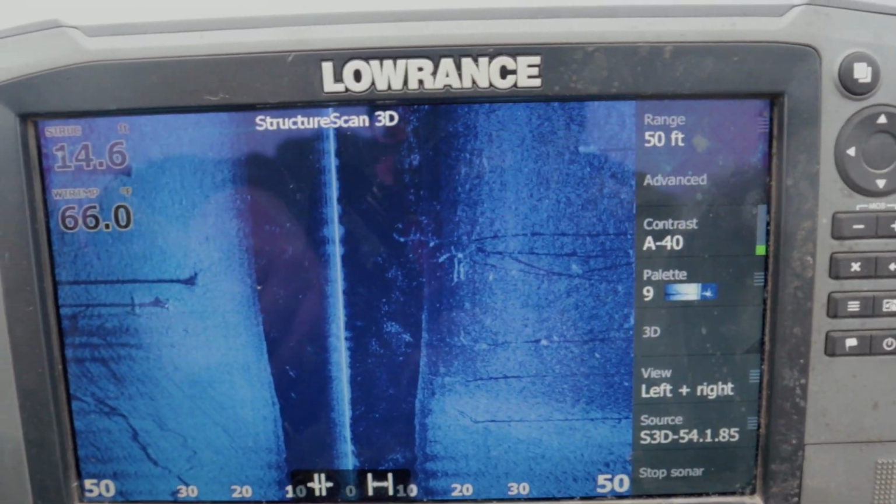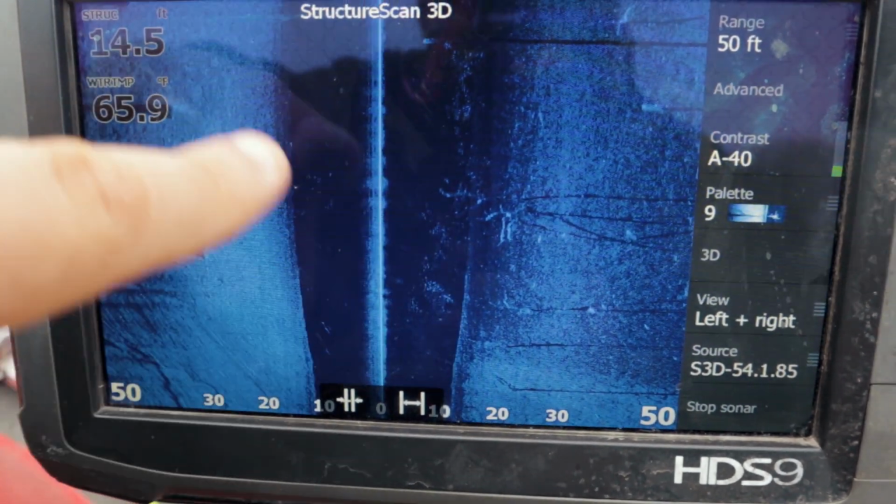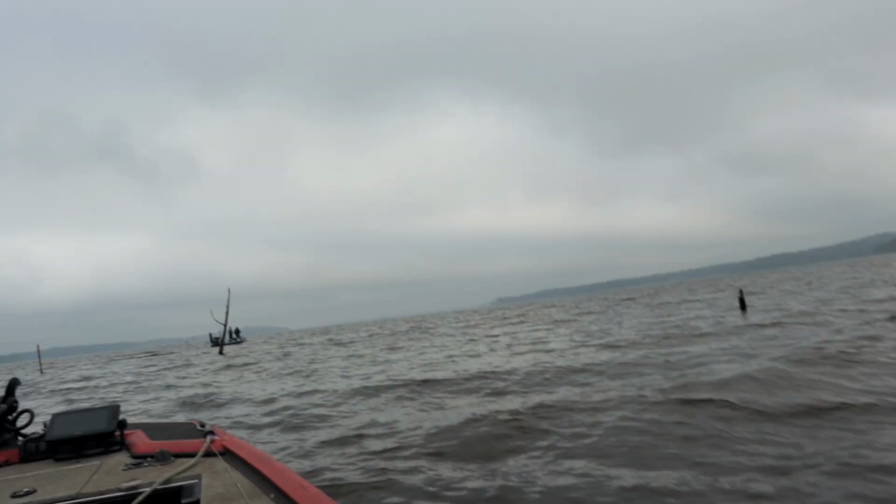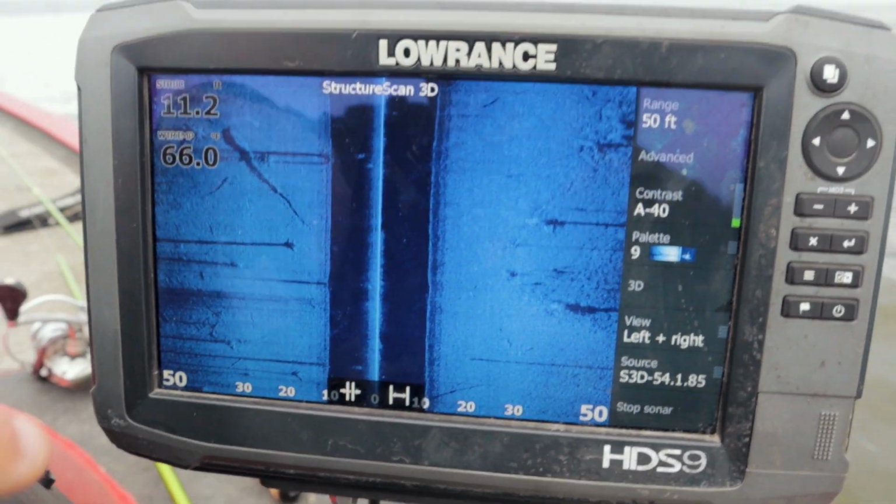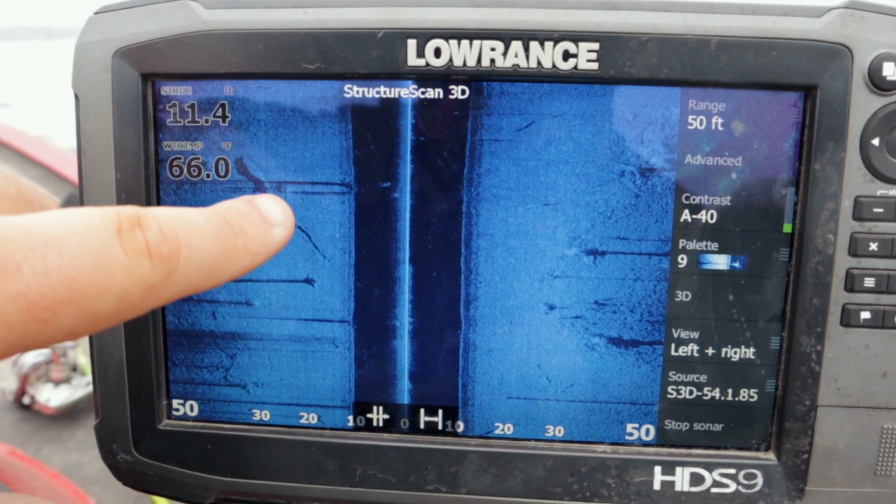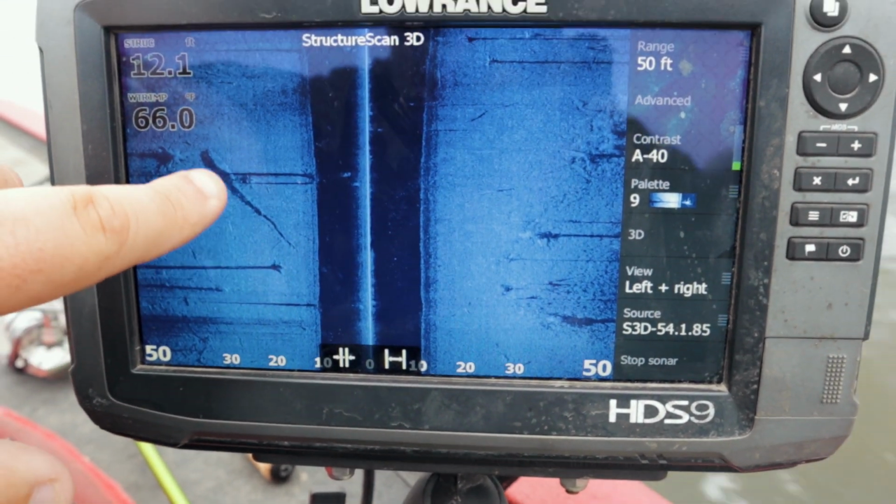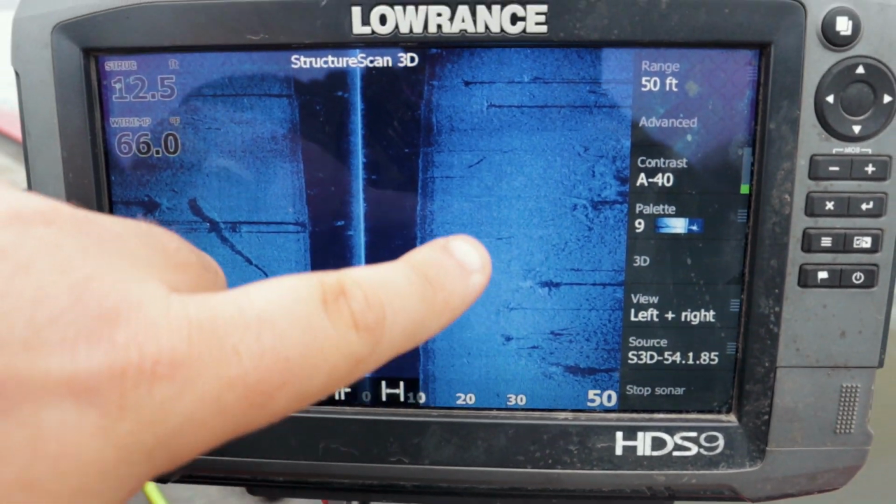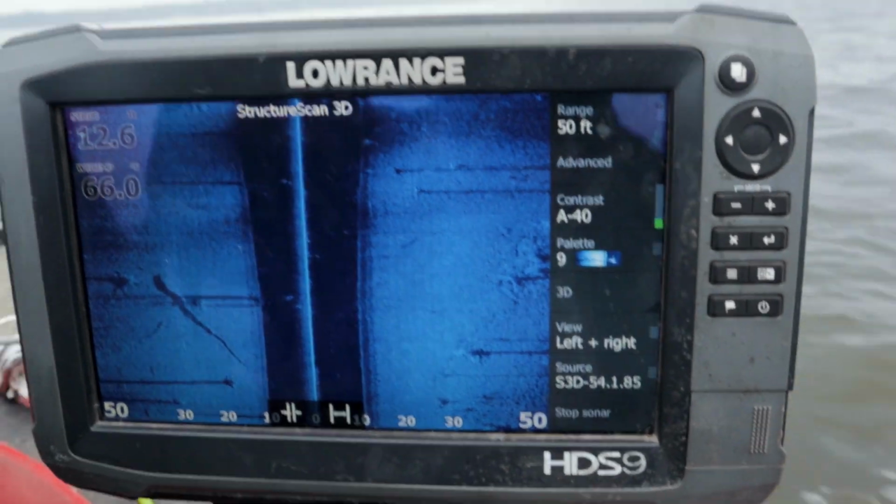So this is what we're looking at. See these trees, standing timber, boom, boom, trees. There's a bunch of them up here sticking up out of the water. So this right here is what we're fishing. There is standing timber everywhere. You can see the lines going up from the trees. And also there's a bunch of laydowns, but look at all this. And this is nothing. There are trees everywhere around this spot.